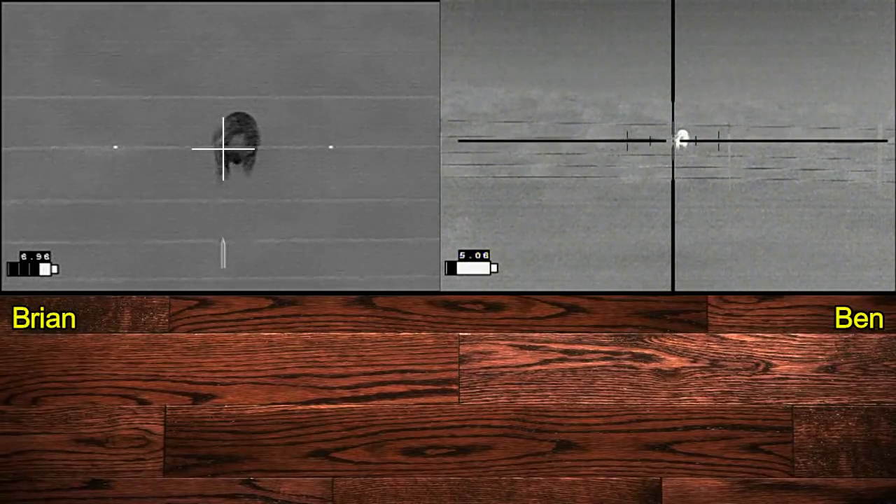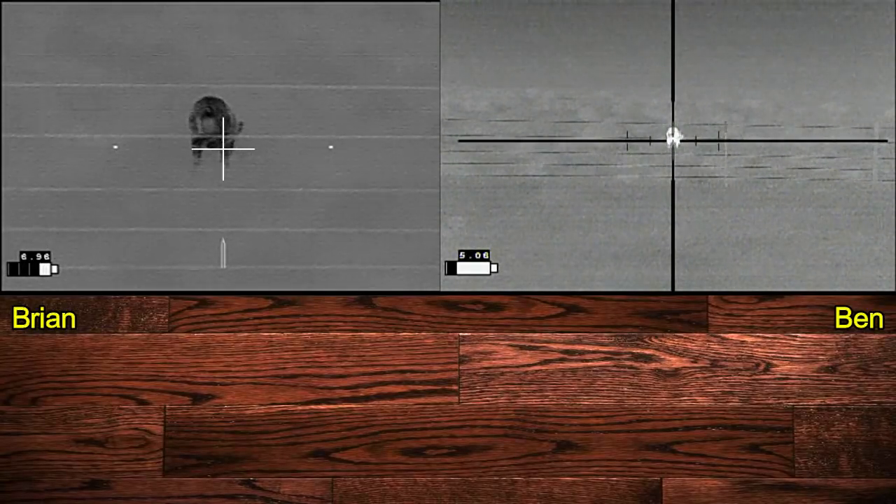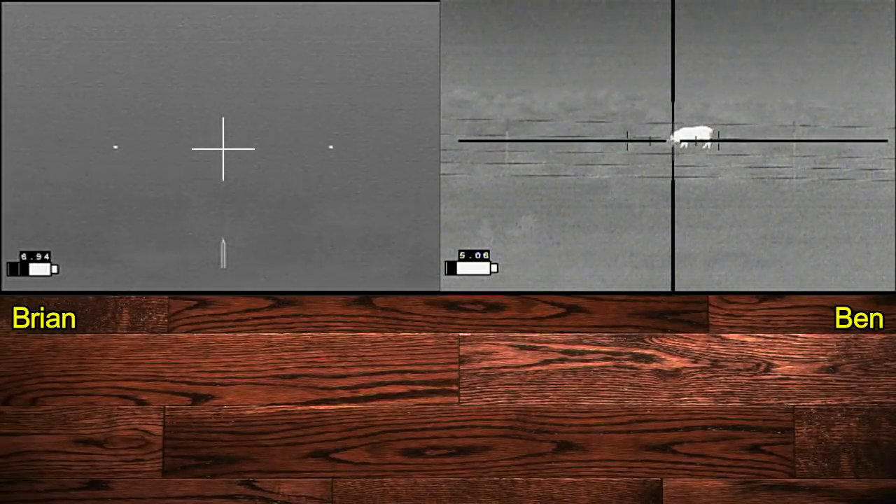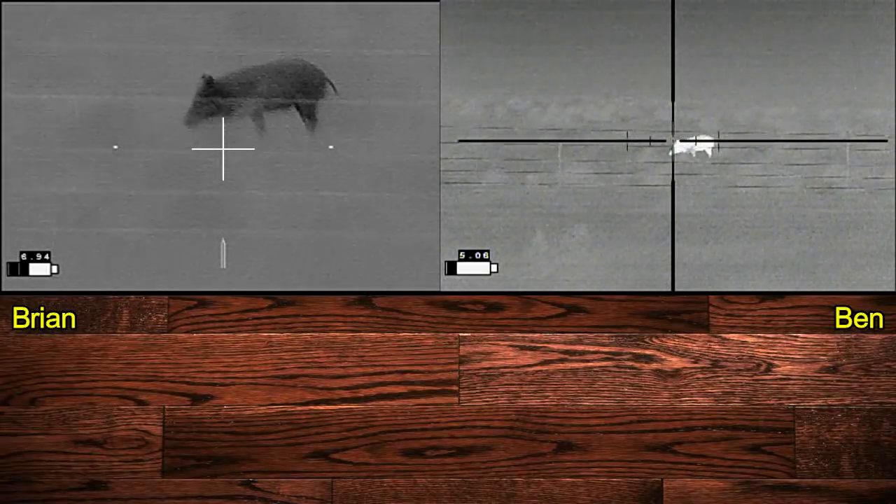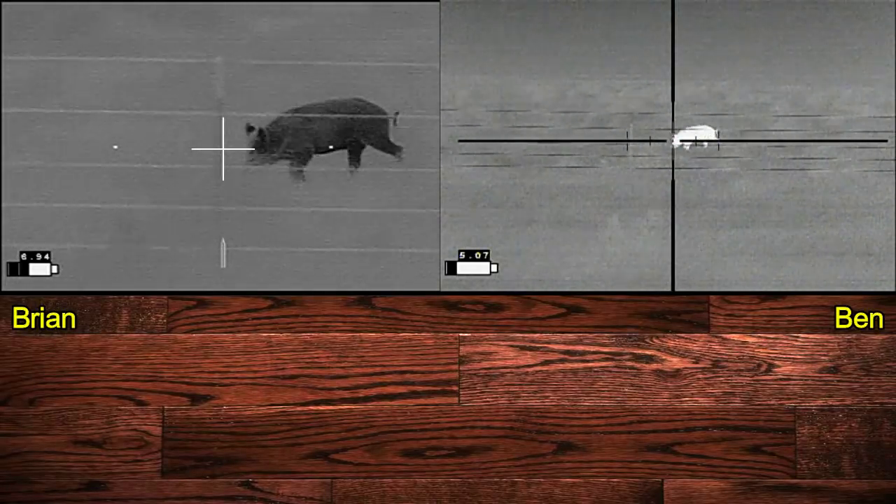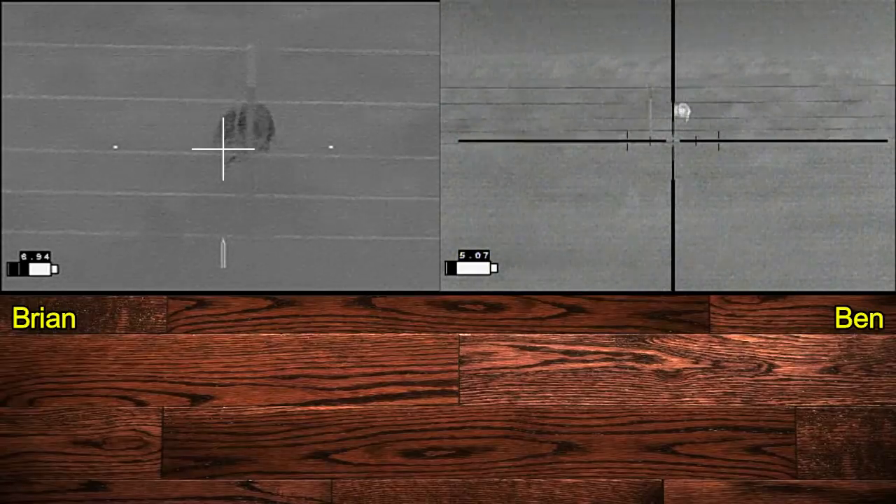We just need the hog to move up a little higher on the hillside and we'll be able to shoot over the fence. It needs to get a little higher. But instead the hog starts heading back towards the left, which is towards more cattle. And it looks like we're going to need to shoot through the fence after all.